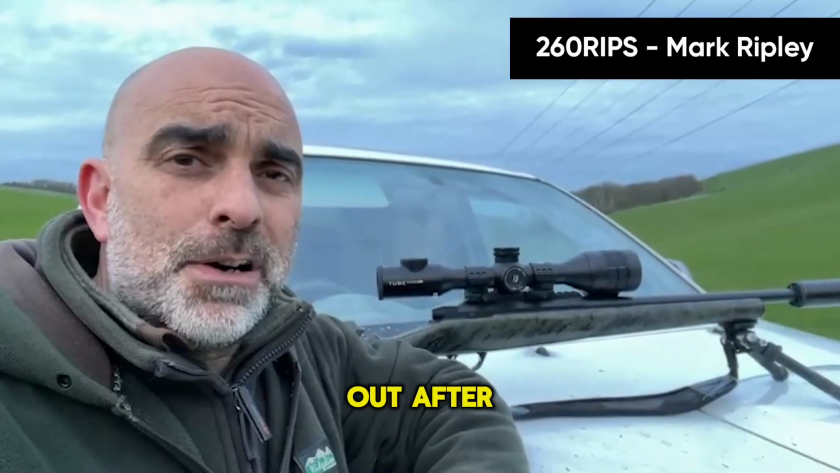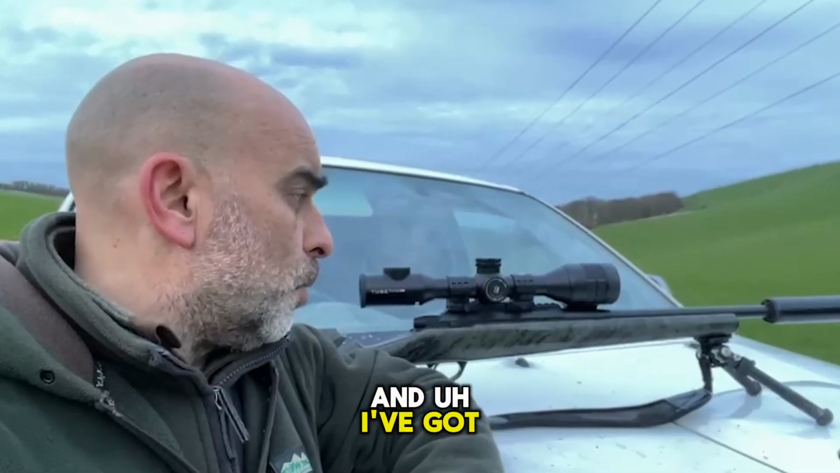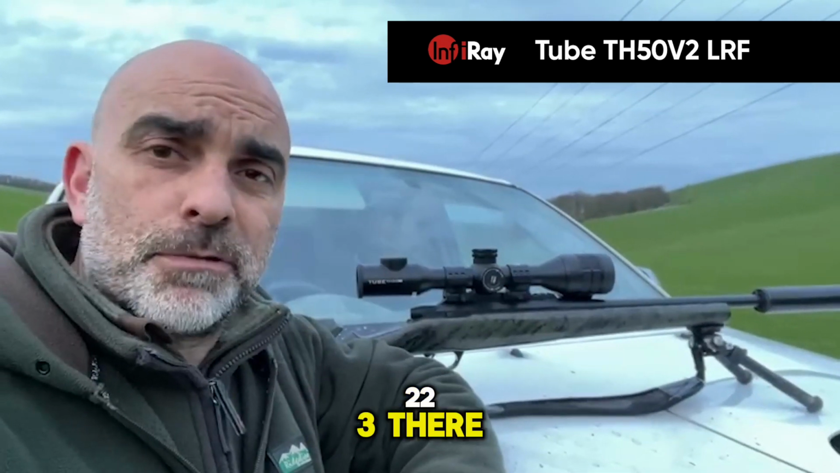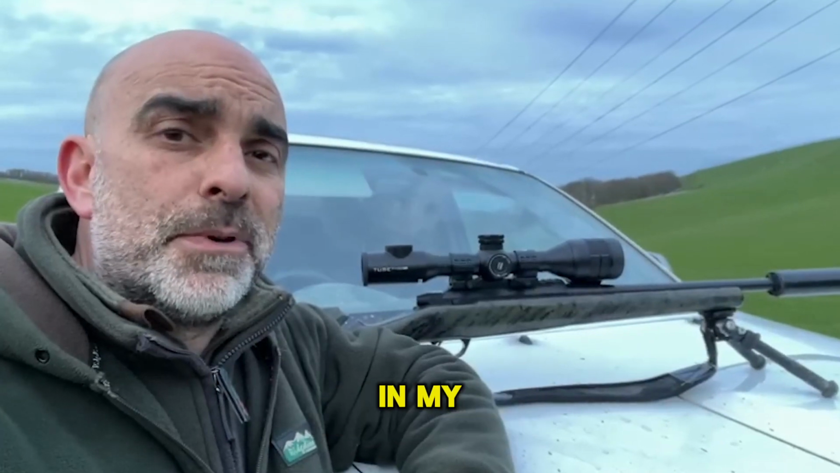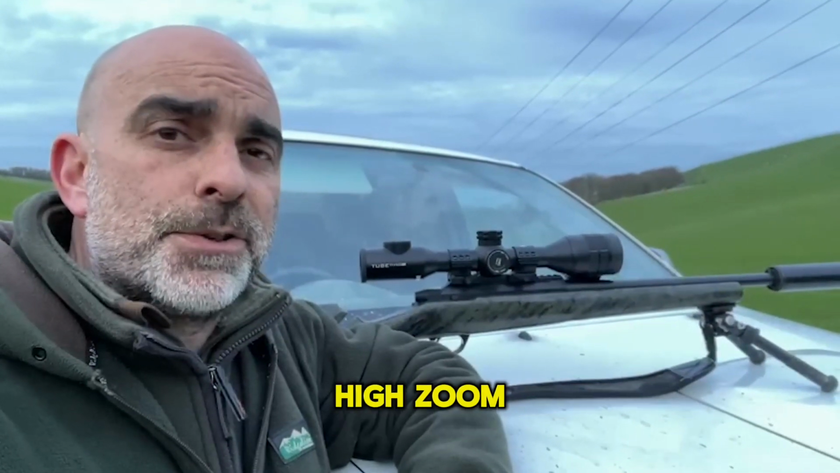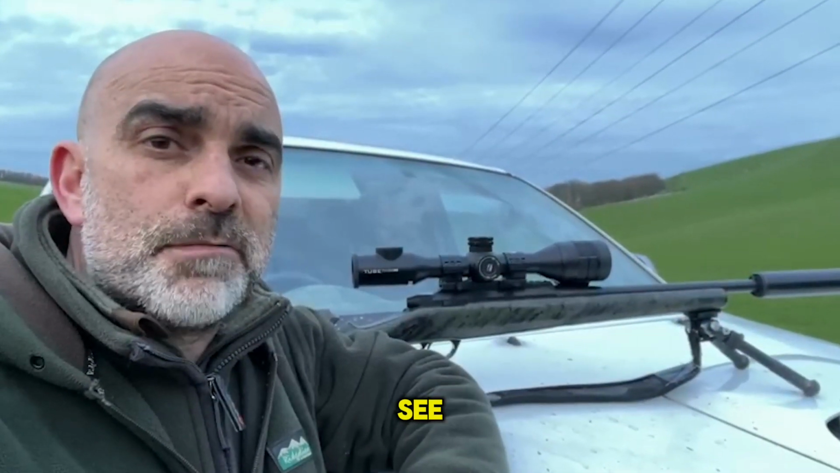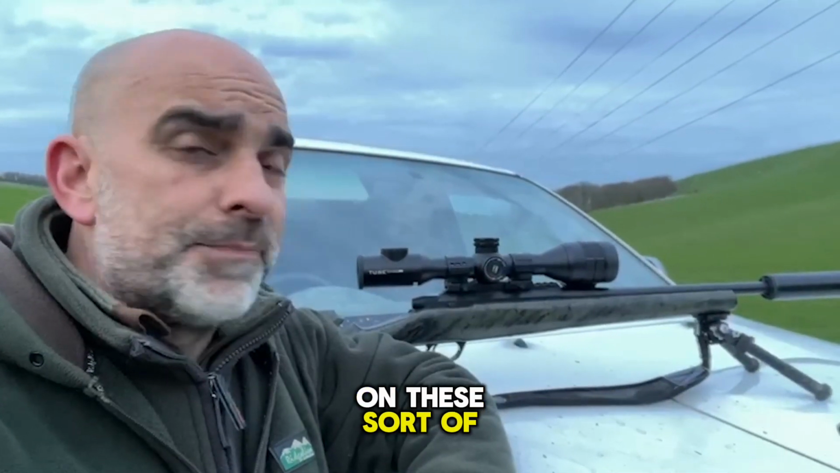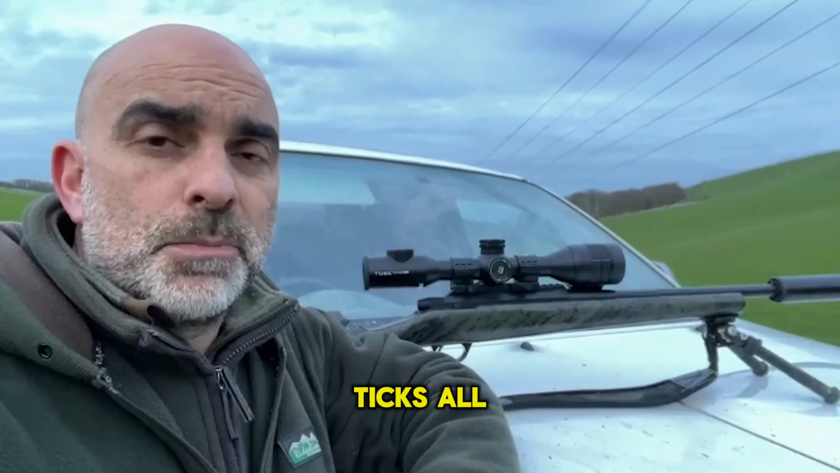This evening I'm back out after foxes, height of the lambing season at the moment, and I've got with me the Infiray TH50 V2 sat on my .223 there. I've got to say that has to be the number one thermal scope in my mind. I think it's the best thermal scope that I've used. Very clear, really good high zoom on it, so it's ideal when shooting out on these hills, and as you can see, ranges can be quite extreme on these hills. And this scope certainly ticks all the boxes for me.